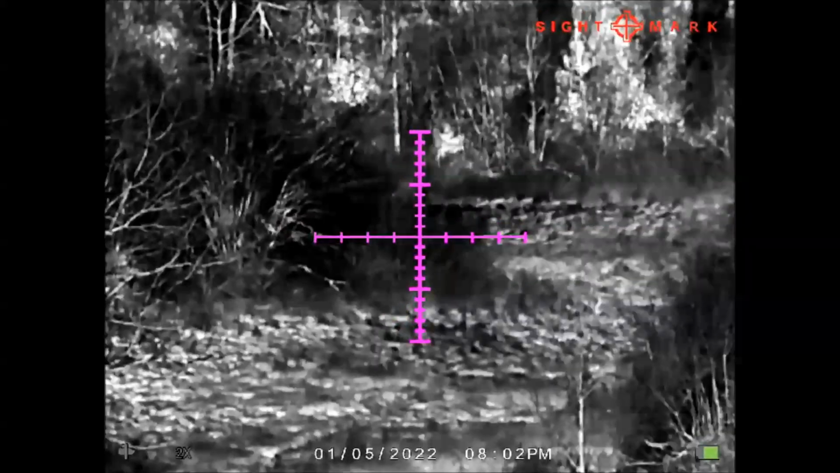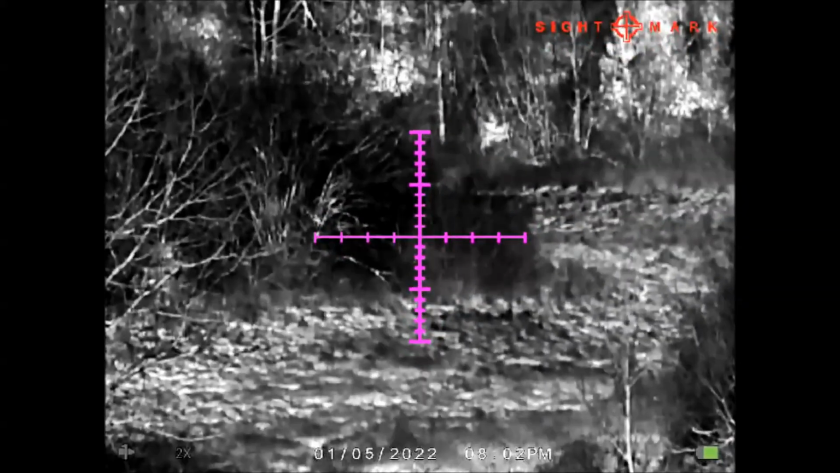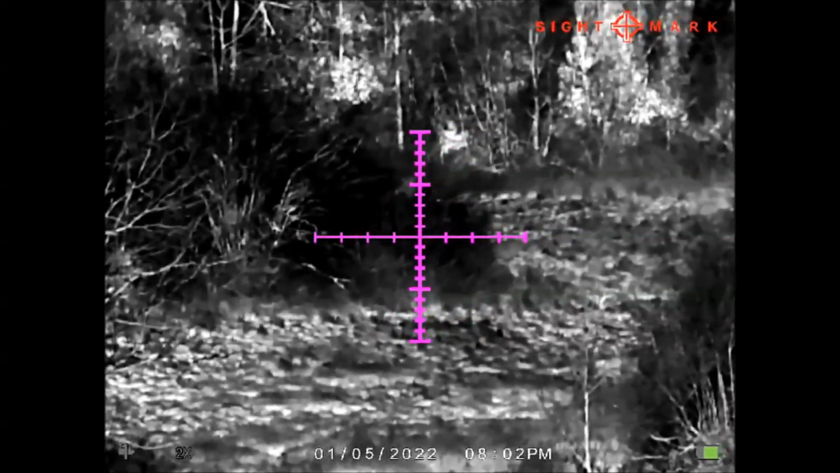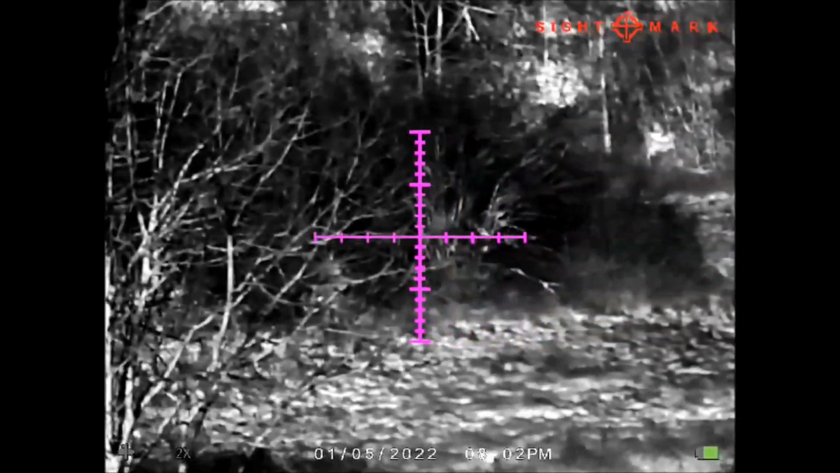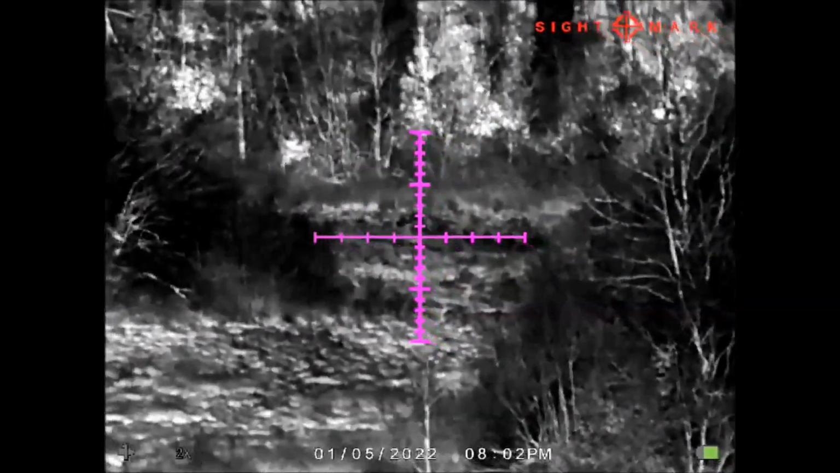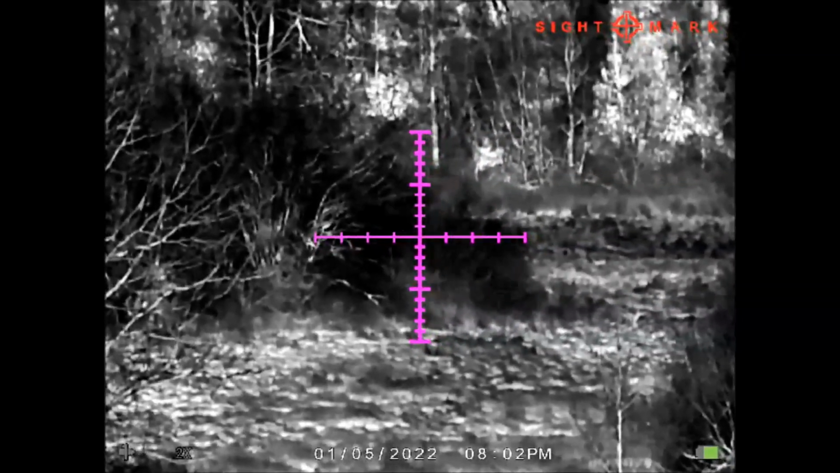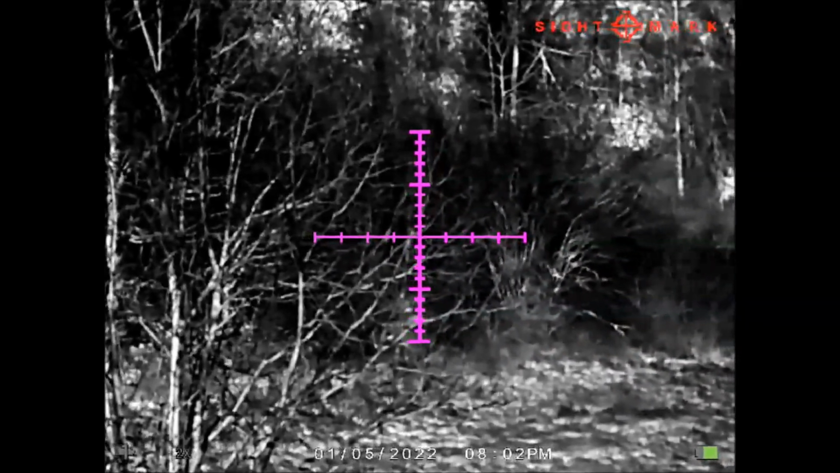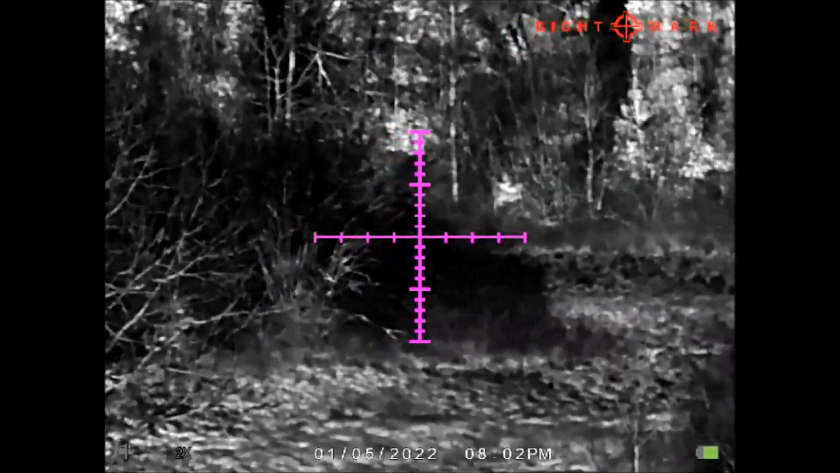This is the Pink Lady reticle. It is a classic MOA reticle in pink. This is for long shots, especially useful in the military or in the varmint compartment. Very useful.